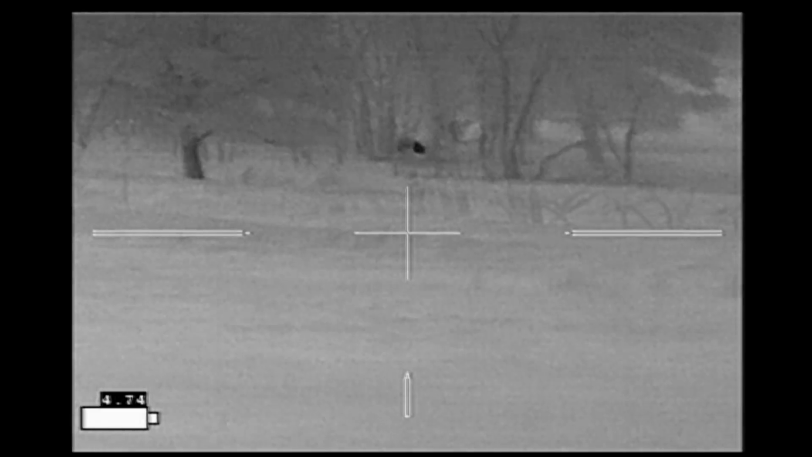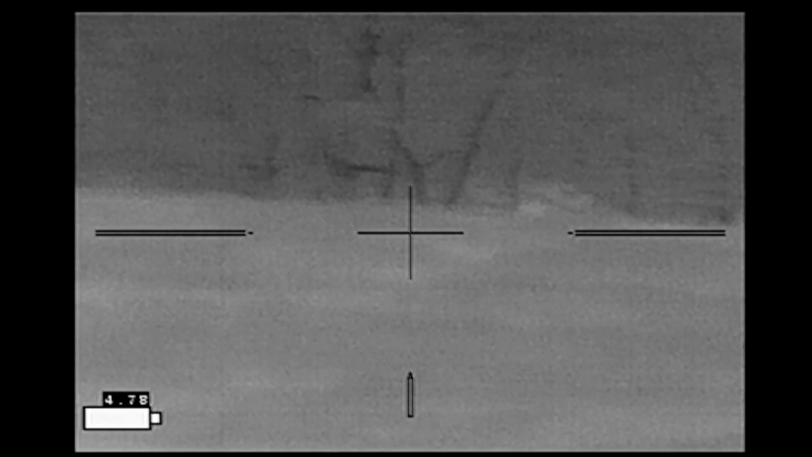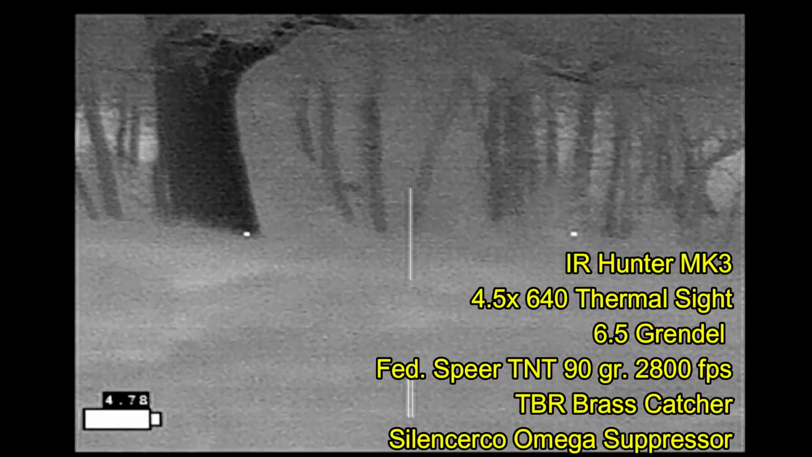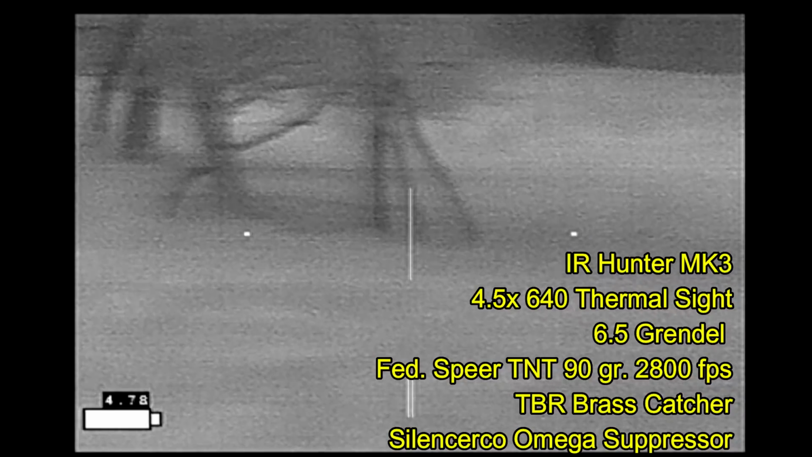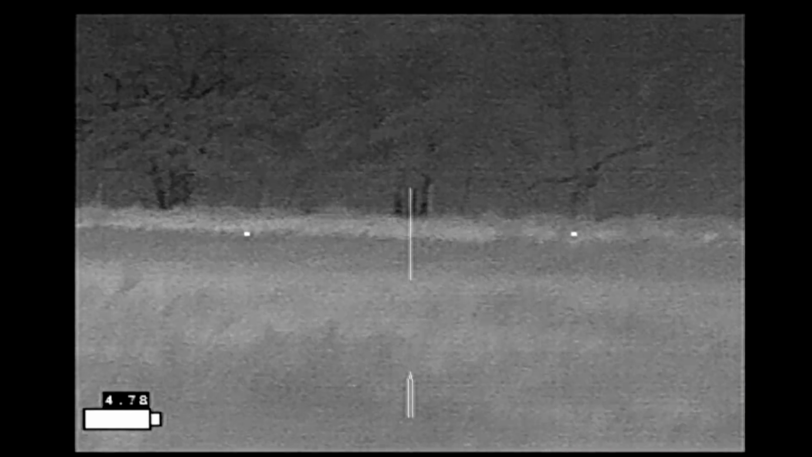It's a blind stalk, which means I lose sight of the hog on the way, but I use the raccoon biomonitoring system. They keep an eye on the hog, and I can keep an eye on them as I make my approach. As I stay up in the tree watching the hog, I know that the hog is still down somewhere on the other side from where I am.